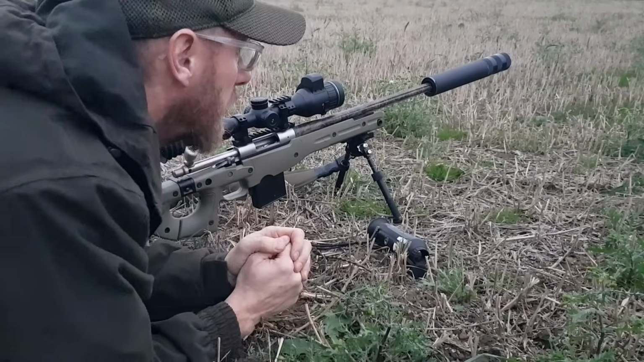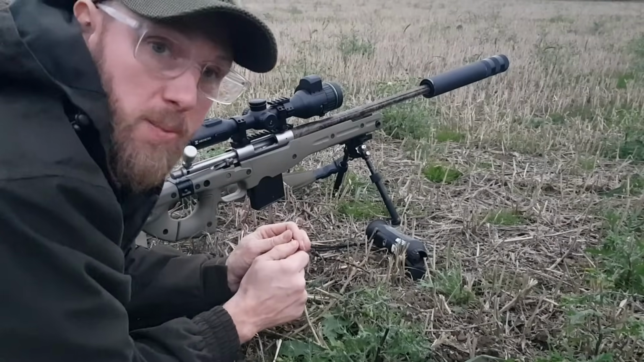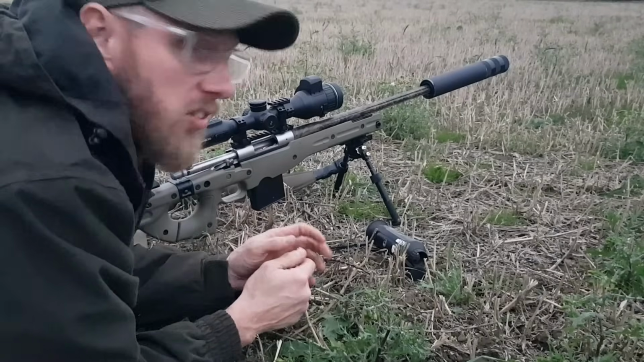Right, there's one rabbit down. I've literally just got into this field. There's 2 rabbits out there, so that's a good start. It's not the best night to be out.